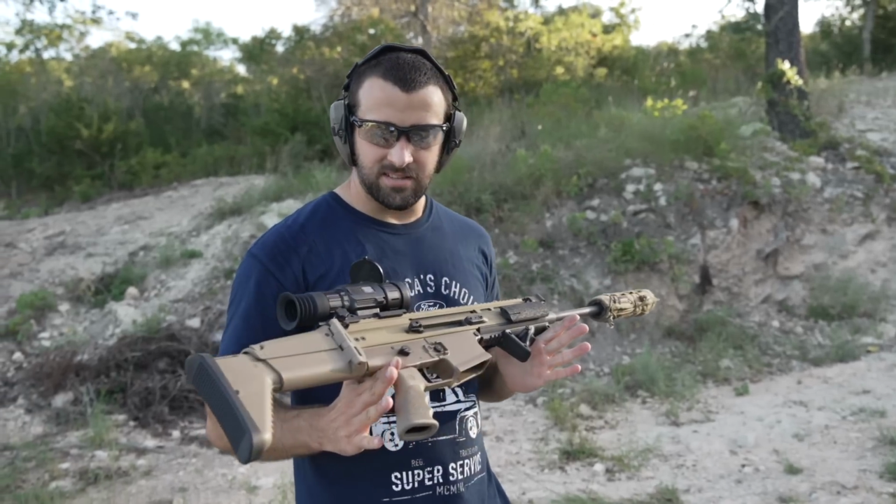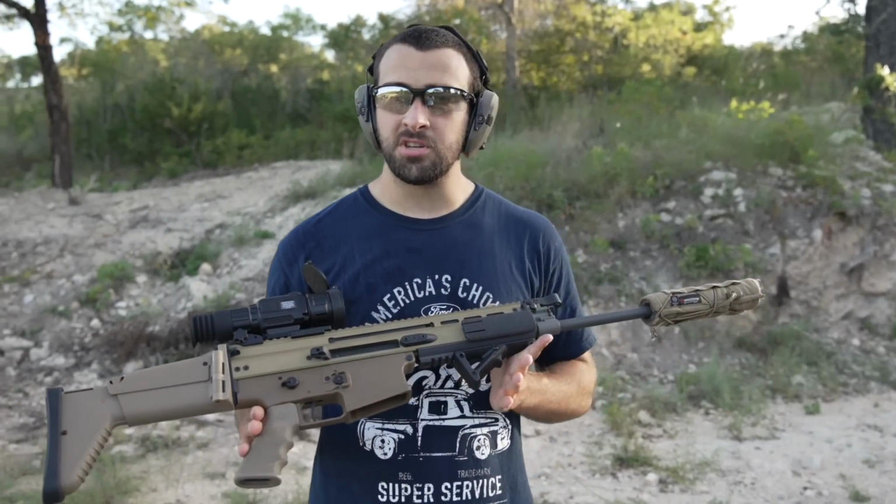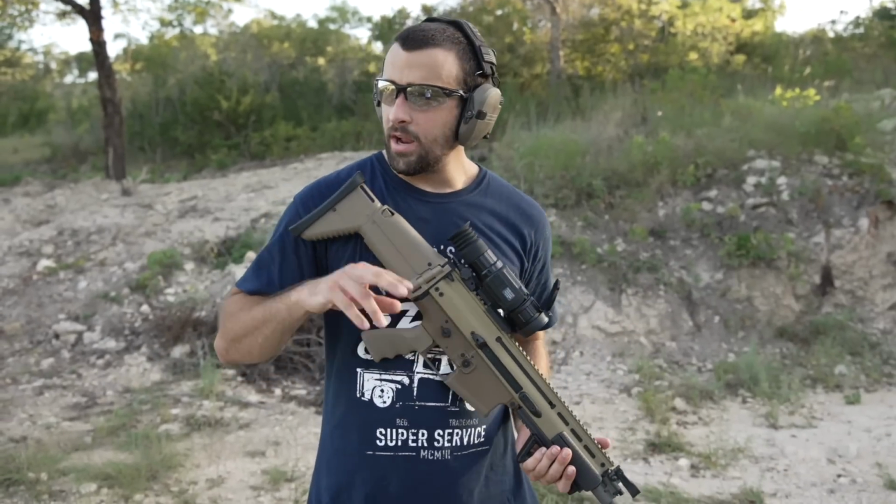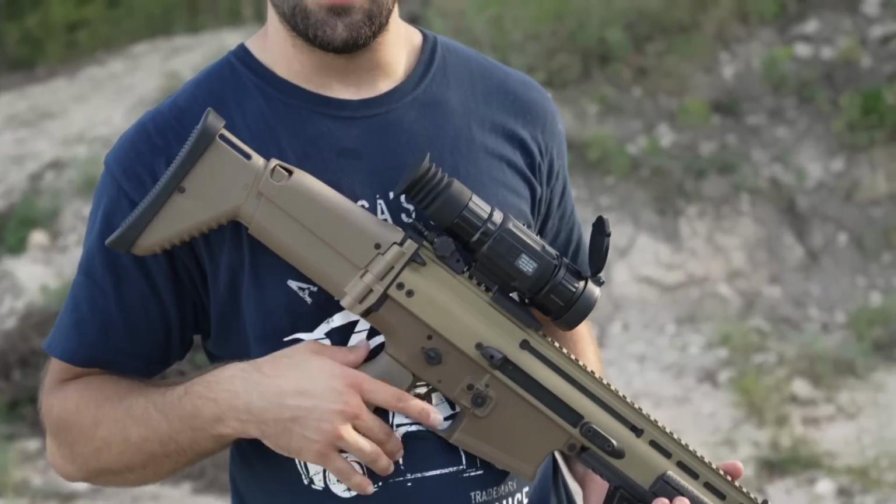All right, guys, I think that's as analytical as I want to get on the indoor portion of the review. There's nothing more fun than just putting it to work. So I got a couple different guns, 2 different calibers to kind of see what it's all about.